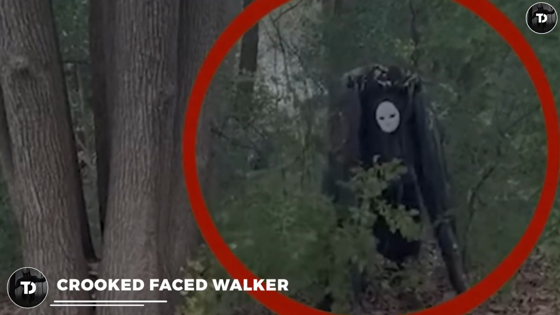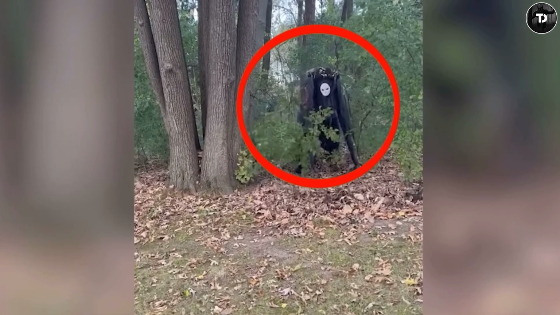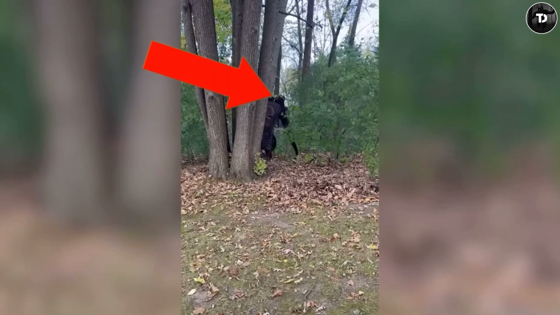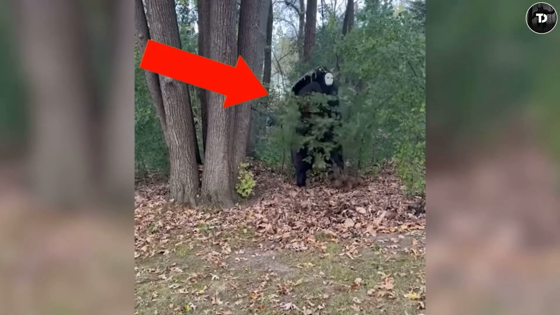Crooked-faced walker. The people living in a small Wisconsin town saw some strange creature with no proper face roaming around the forest. At first, they were very terrified by this creature. Some thought that it was a spirit or a ghost. Others said that it is a spirit walker.